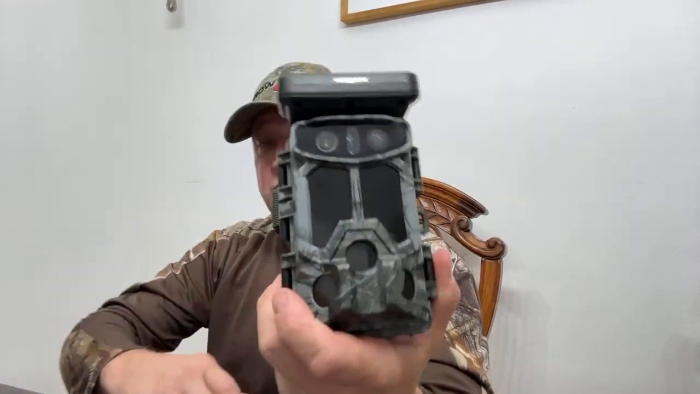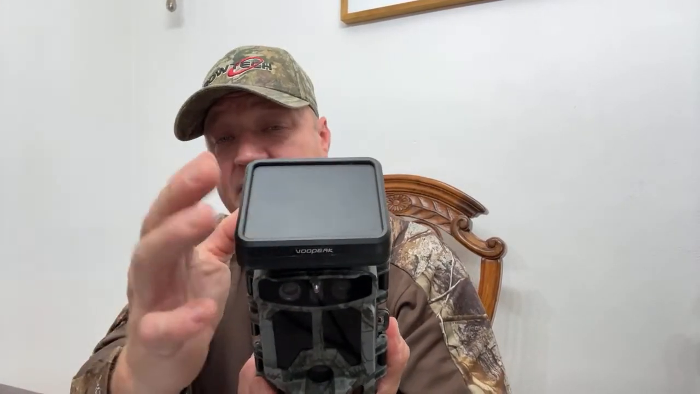I'm really happy with this camera. I'm really looking forward to the next VooPeak camera I get, which is the TC-2. But this camera, guys, is pretty awesome, and this is a game changer with batteries. I could leave this in all season.